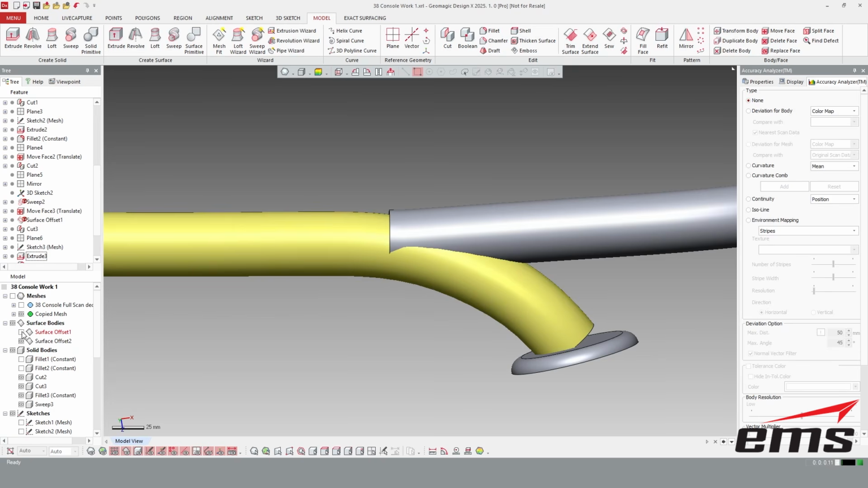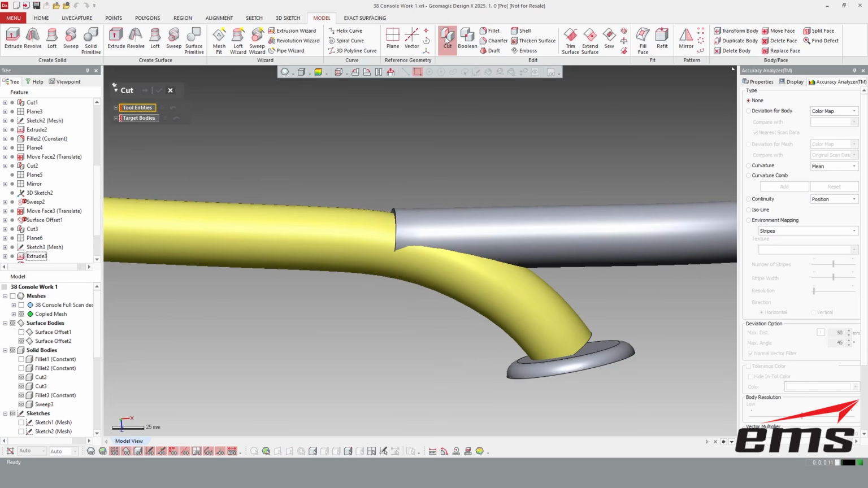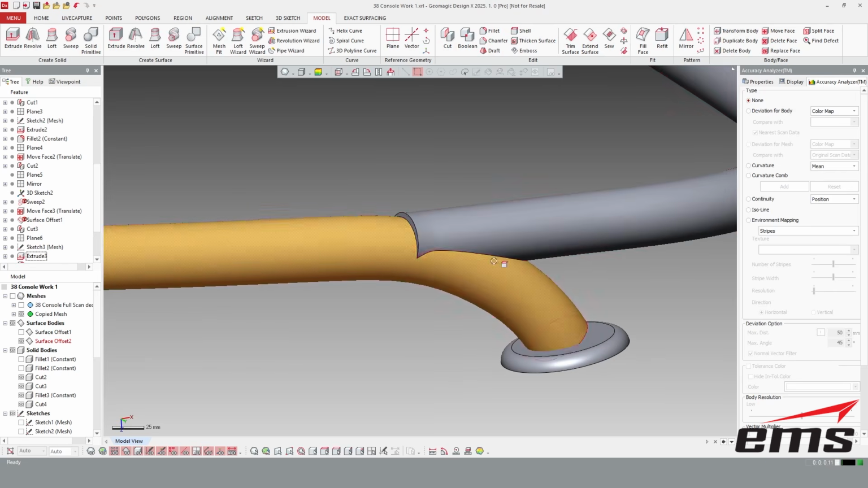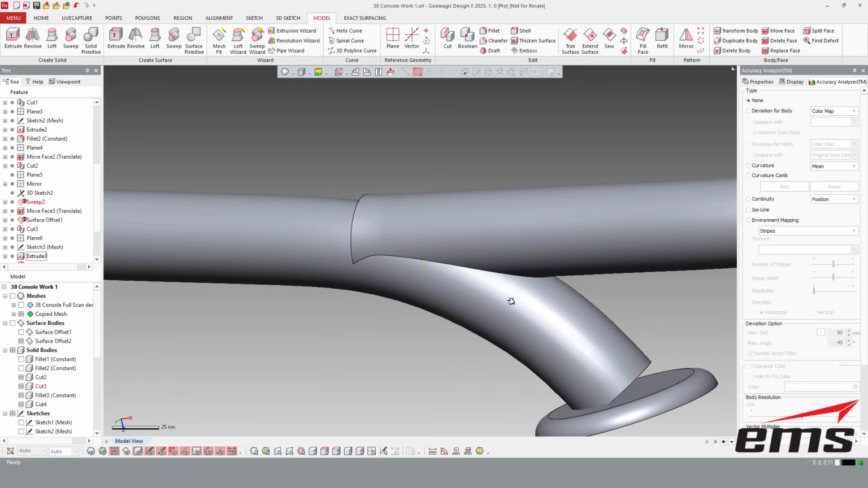Turn our surfaces back on and let's see what we get here. So we're going to do a cut: tool, target, side we want to keep, and then hit OK. Okay, now you can see what we've done. So we've cut that away.